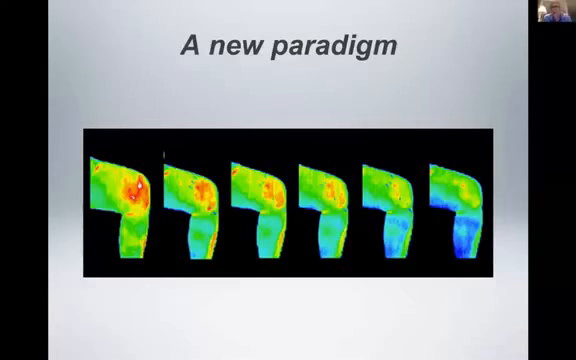Here's what I think. I really, truly believe that 10 years from now, we're going to be interpreting these a lot differently. And I think there is so much to do with the energy field and so many things that we don't yet understand.